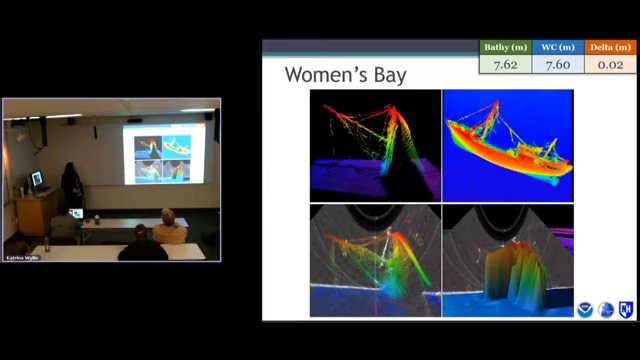Women's Bay, beautiful wreck. Here's all the bathymetry. This is in Karis. Here's one line of bathymetry, and you can see the rigging. Compare that to the same line of water column data. It's pretty good. The bathy did a pretty good job, right? I see some more information, some more data points, right? But in general, the bathymetry performed well. You'll also notice there's no high aspect ratio mast on this wreck because it's laying on its side.